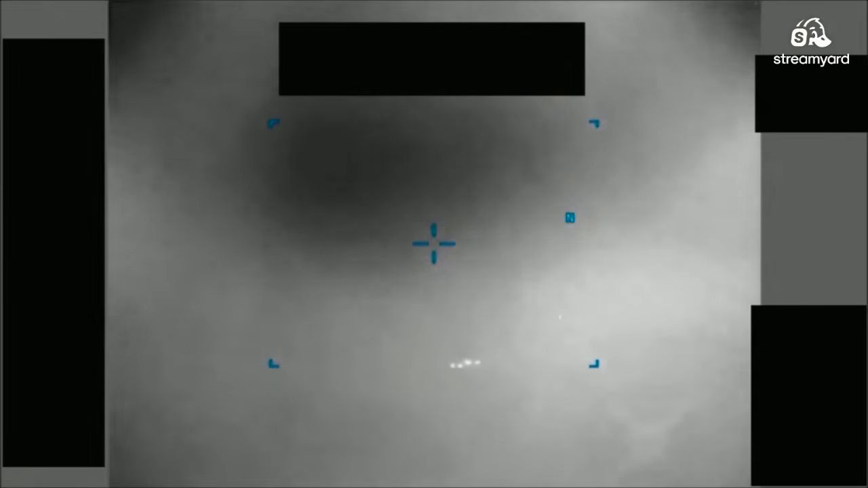I don't know what just happened there. Okay, now the formation is broke. We can see 5 different objects. So this might be like a continuation video of the last one. We're going over some hot object down there. It's pretty cool. I don't know. I'd call this anomalous.